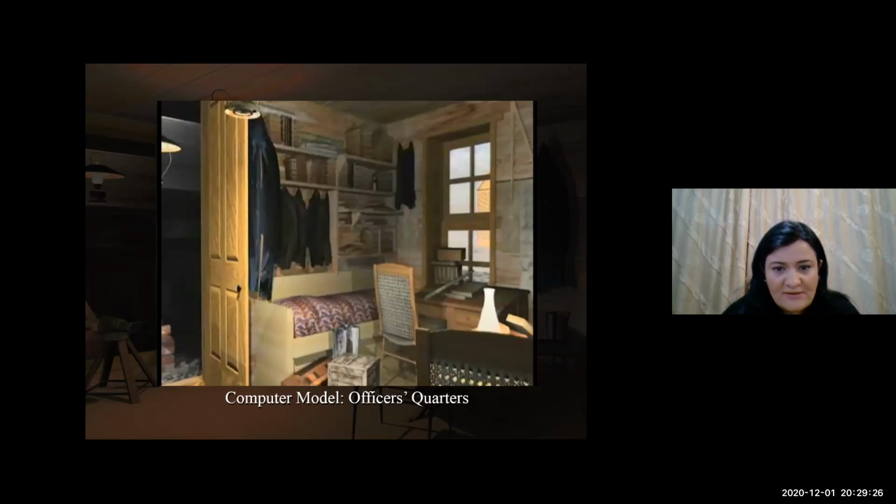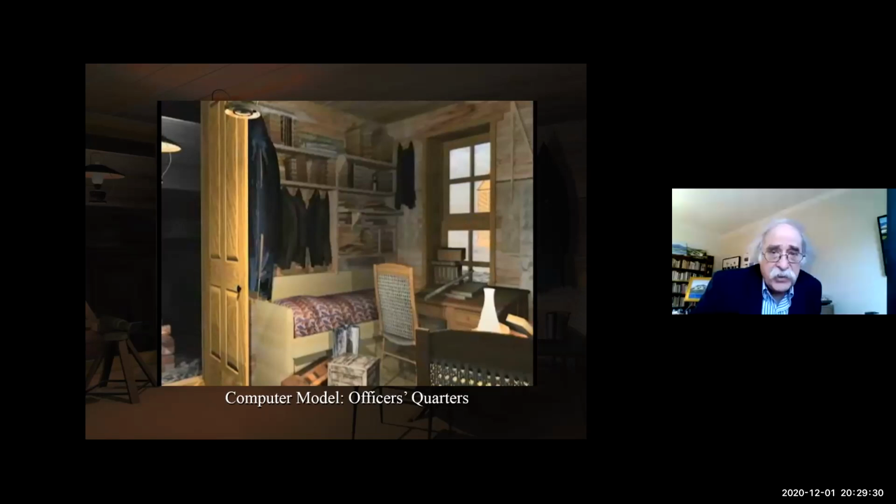Sorry, what does accuracy depend on in these scanners? I think we already answered that. Yeah, I think we already answered that.